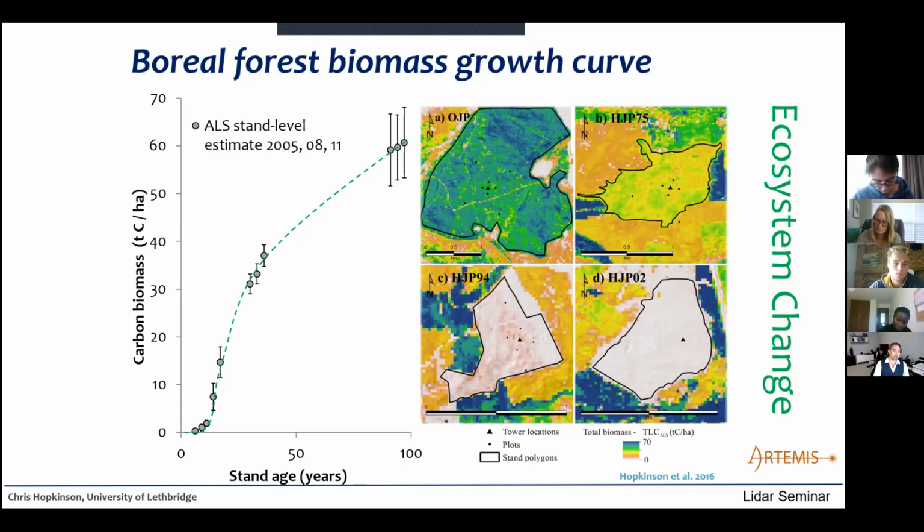And we actually have multiple LiDAR data sets captured over these sites. Here we only see 2005, 2008, and 2011, but we also have 2015 and 2019, and maybe 2021 if we get out there again next year. So we've got multiple points in time over this chronosequence. This allows us to populate a growth curve of biomass. We can convert point cloud information, that three-dimensional structural information of the canopy, into an estimate of biomass using plots to calibrate it. We've done that work, and this allows us to develop this growth curve.